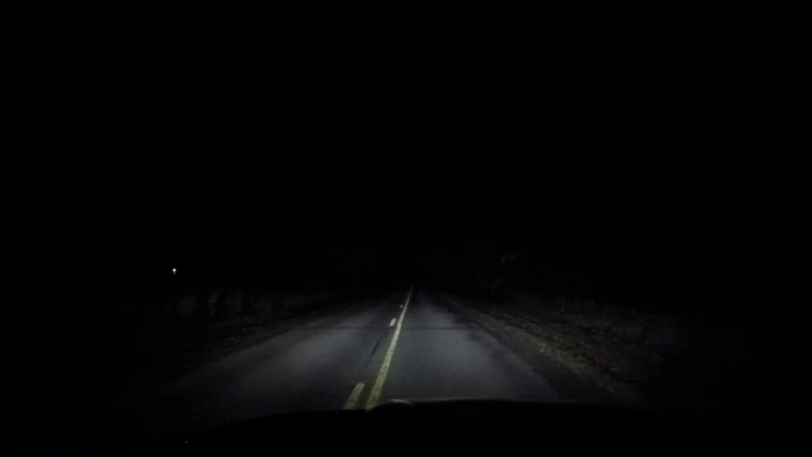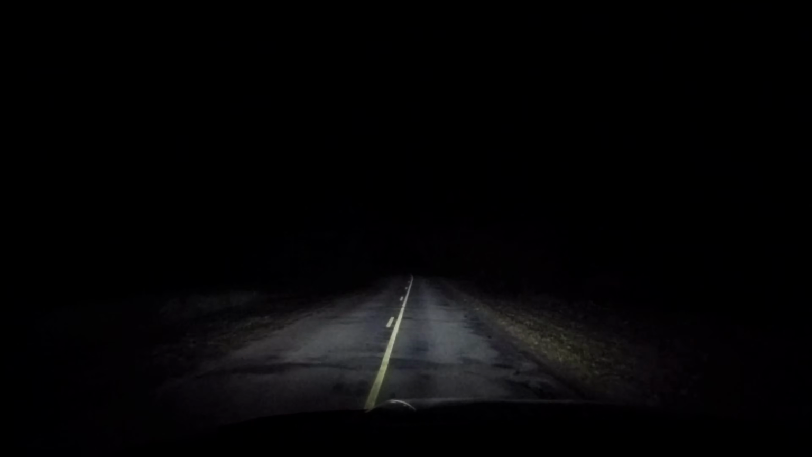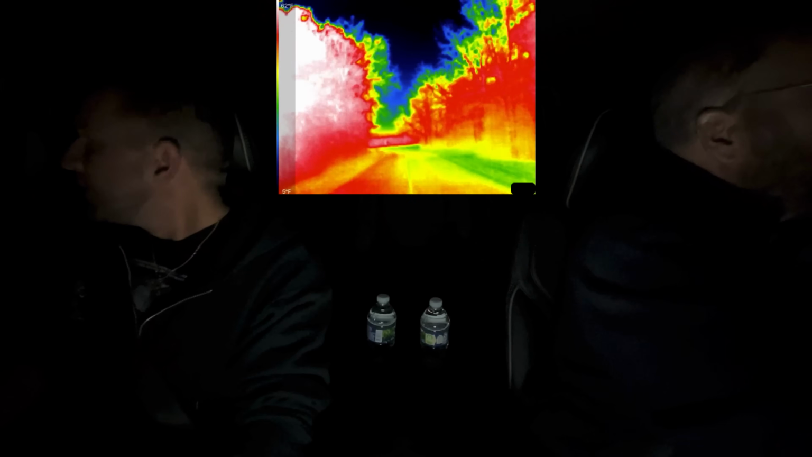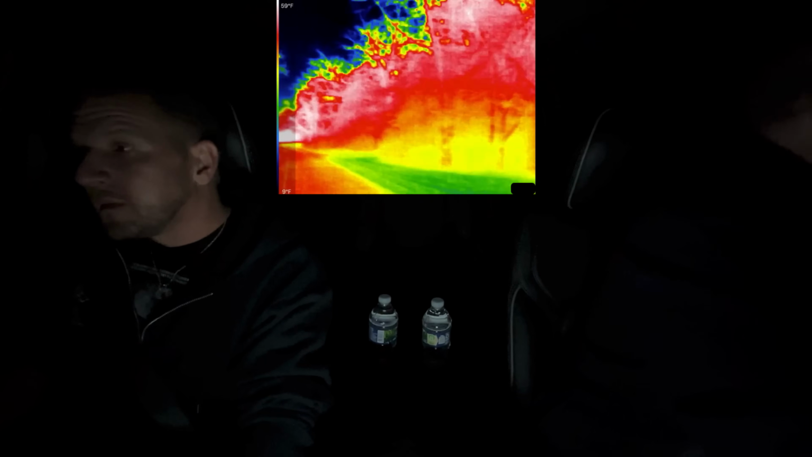I don't know why my brights have these auto brights. They keep going on and off. I should reset that. Next time I'm gonna reset that to just brights on. We're always learning. But I'm not seeing anything here, guys.